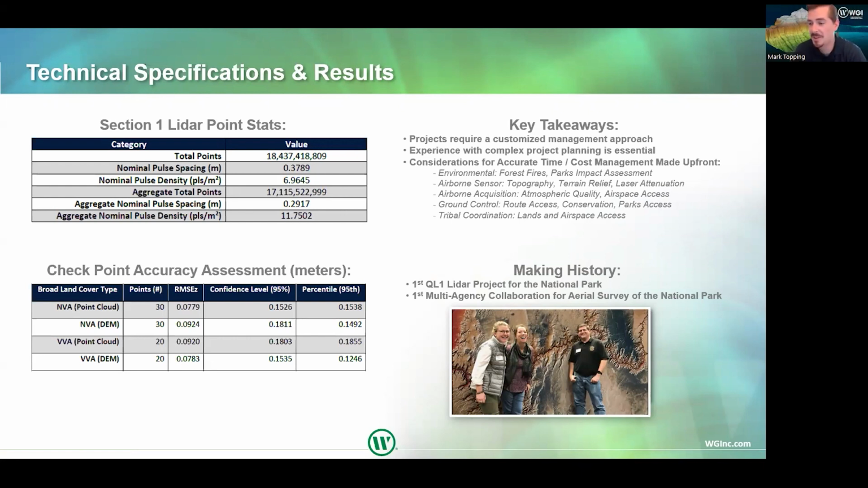We're very proud of this project, not only because it's in one of the 7 natural wonders of the world, the Grand Canyon, and it produces some really stunning data, but it's also the first quality level 1 lidar project for this national park. So we've stepped up the quality and the spatial resolution of the data.